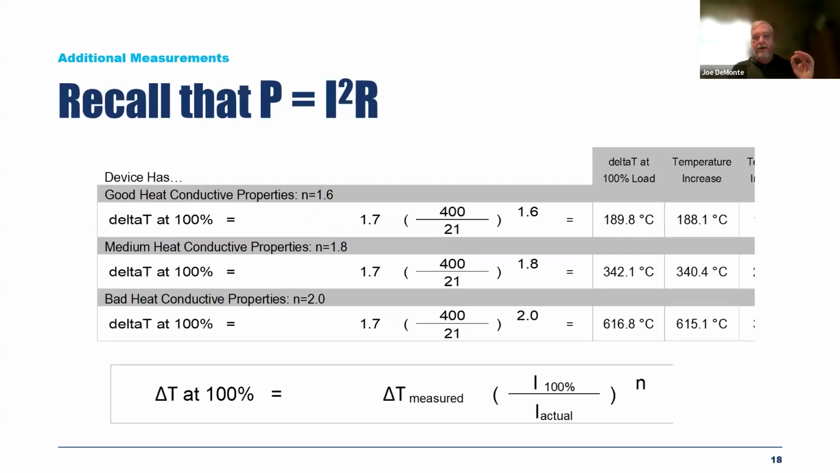We also figured out that with the I squared times resistance, for some of the larger, better heat conductive components with a lot of surface area, the current wouldn't necessarily be squared in the equation. So we came up with three different heat conductive property equations. If it was a large bus bar, we'd have the exponent of the current be 1.6. If it was a medium, so a smaller bus bar, 1.8, and then if it was a small conductor, maybe like a single pole breaker with a small, little conductor on it, maybe it'd be a full 2.